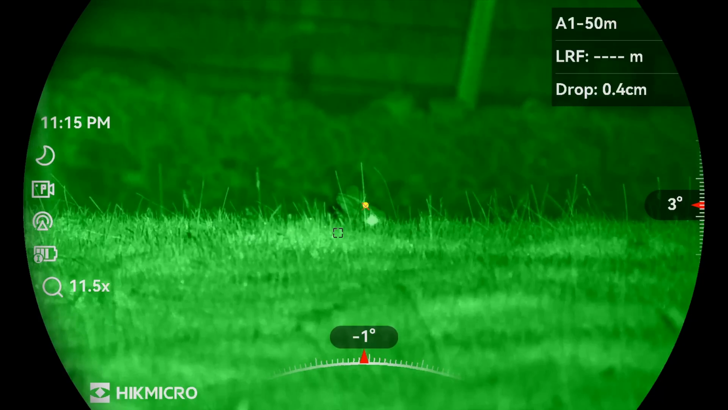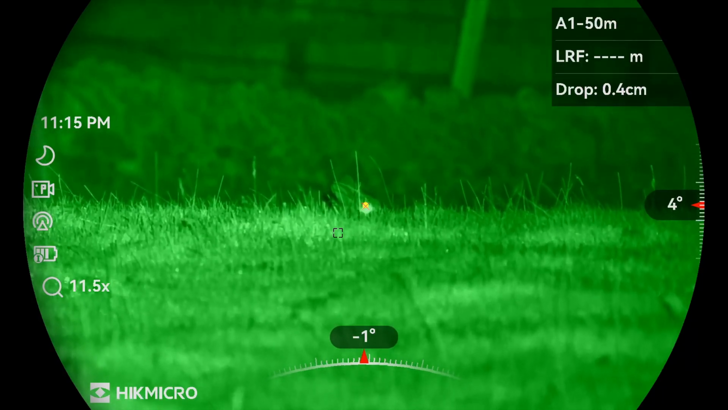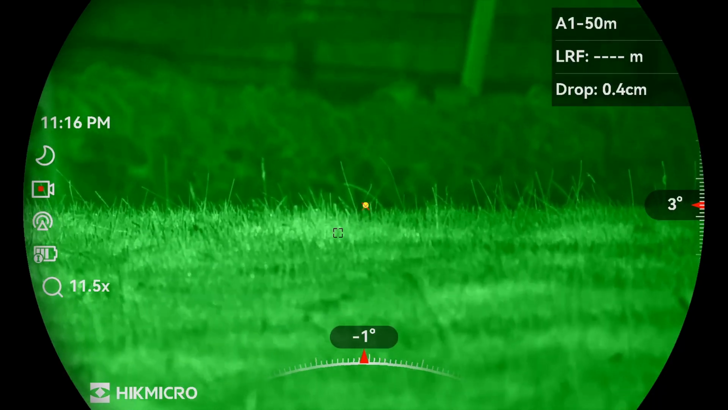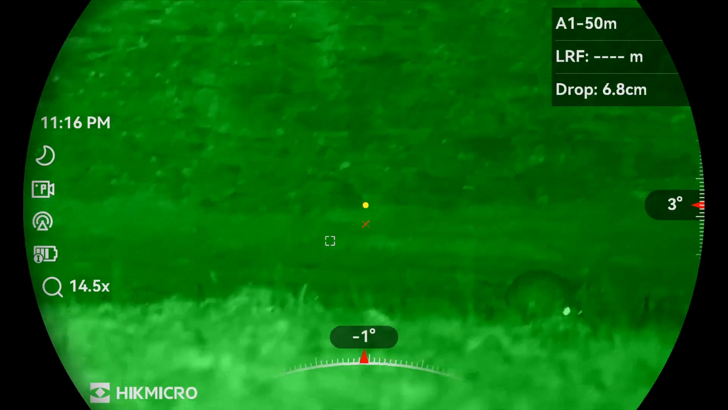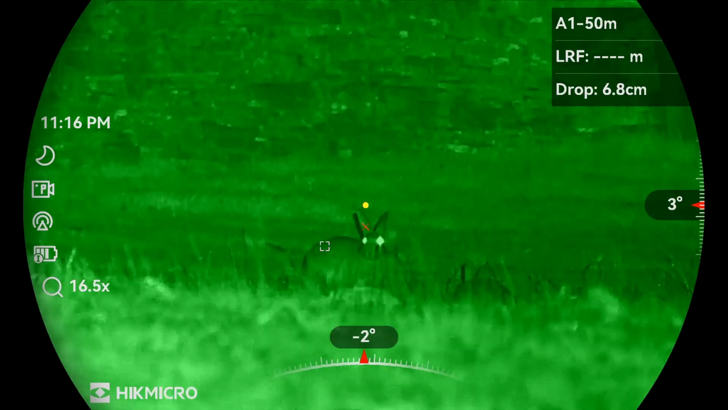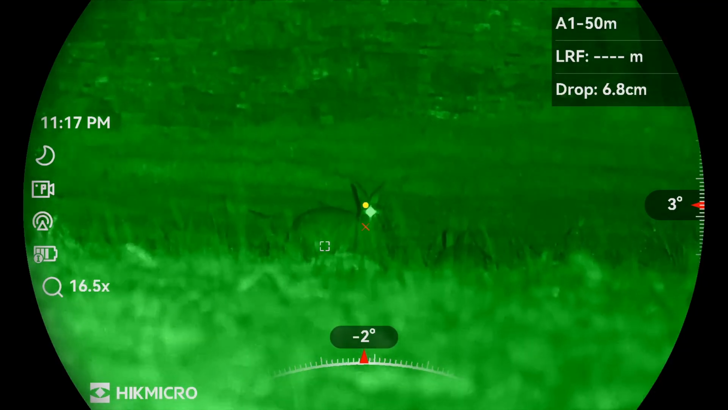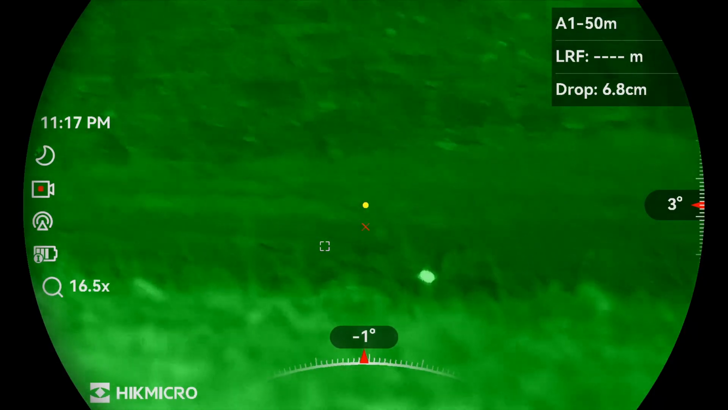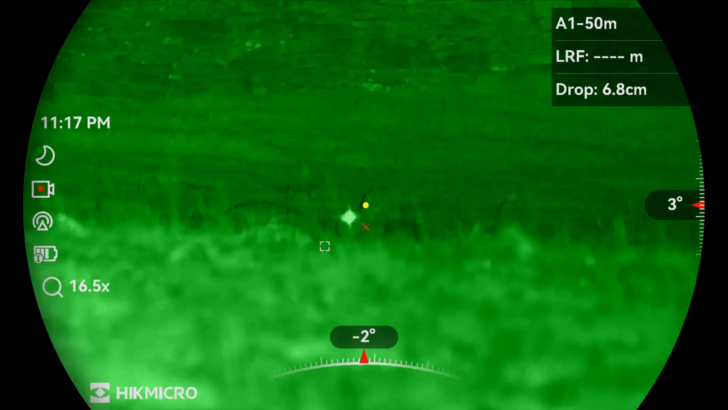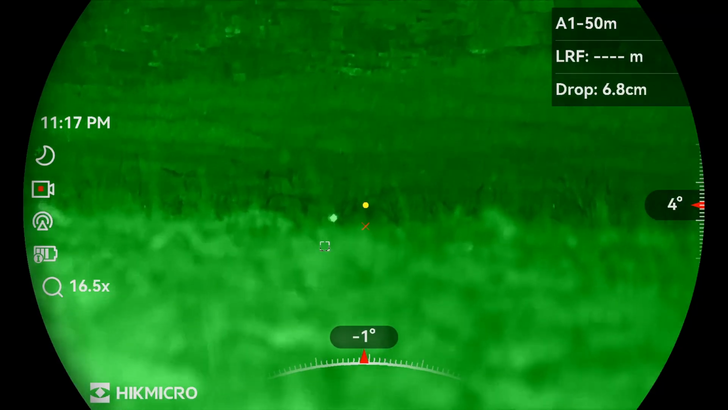This one thinks if it lays low it won't be seen. I was surprised that one didn't run.